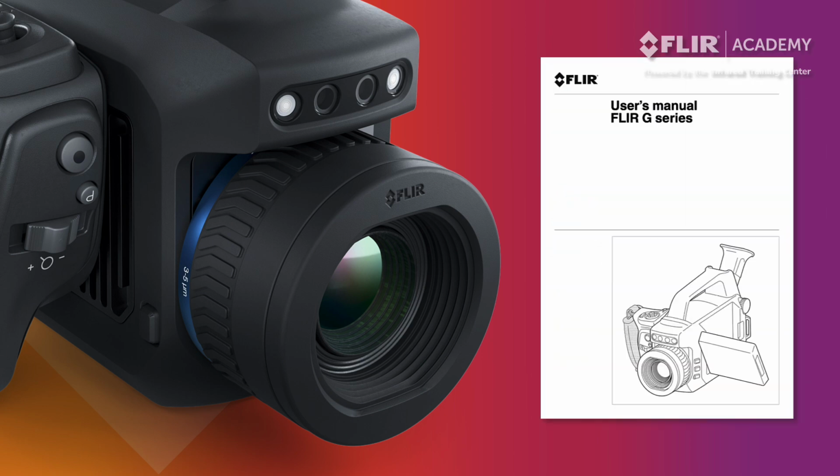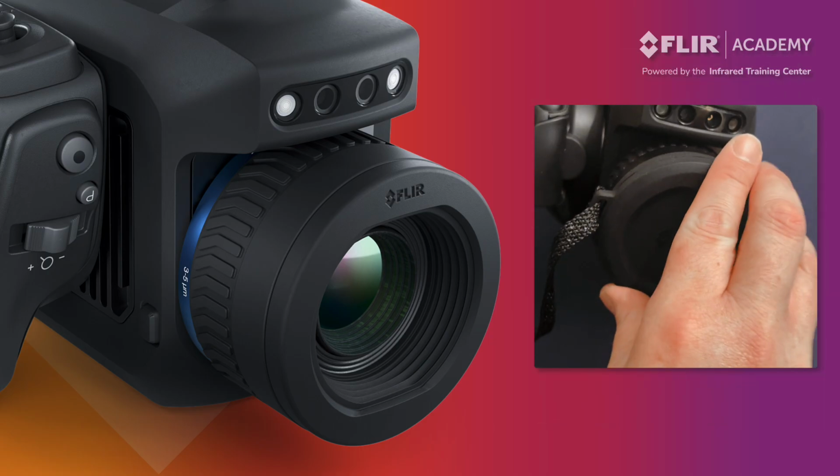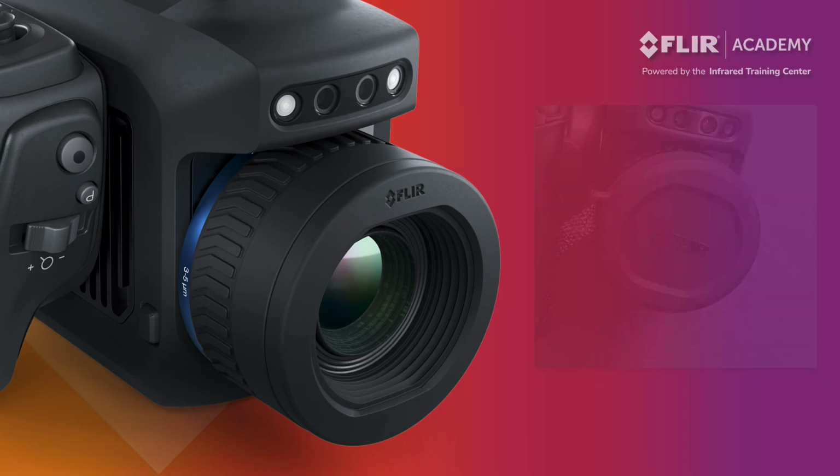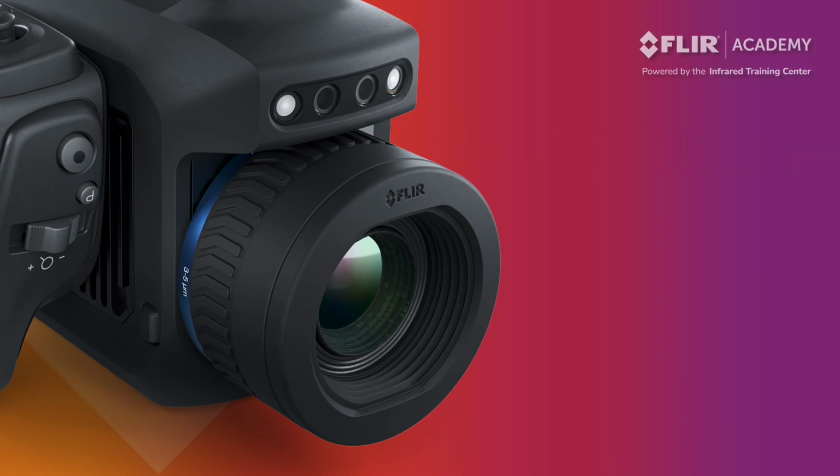Procedures on how to properly clean a lens can be found in your user manual. Operators should clean the lens as little as possible, so be sure to use your lens cover whenever you put the camera down. The digital camera captures visible light control photos and video when saving a thermal image.